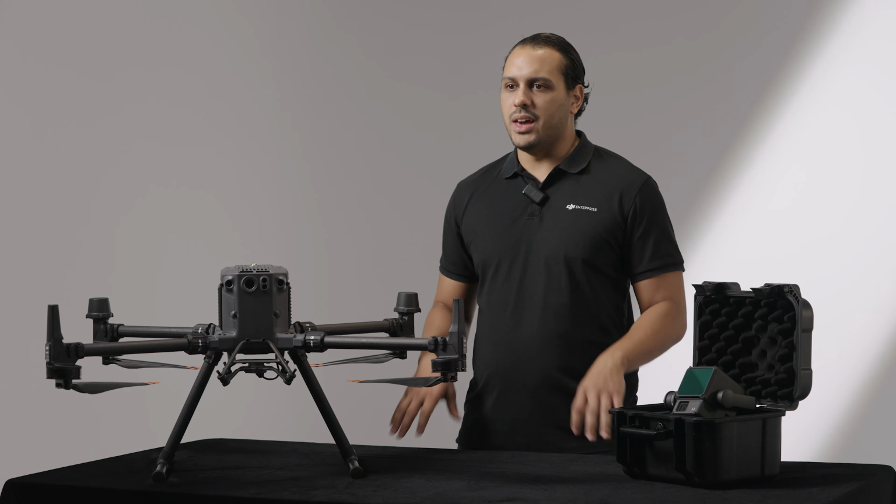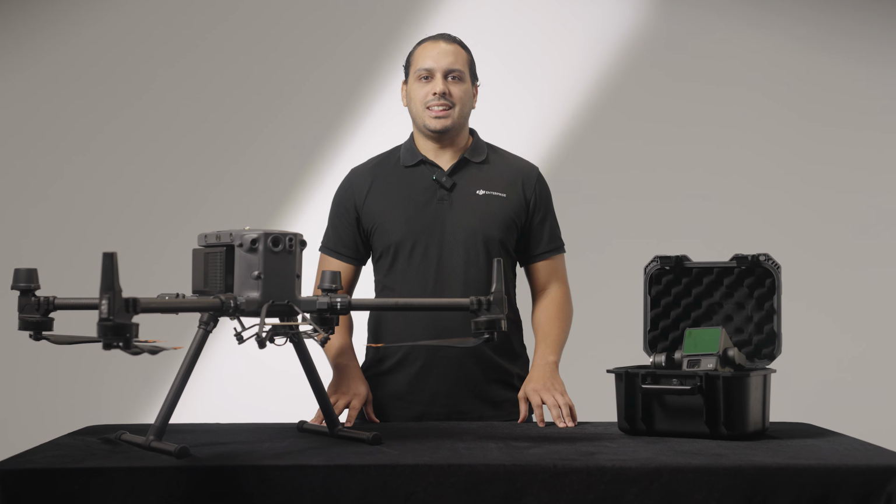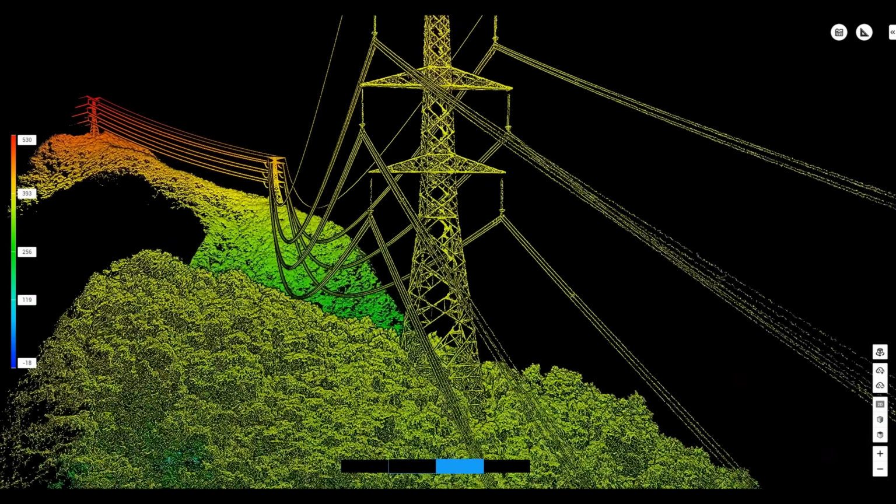On top of all of that, we have significantly improved the RGB camera with a micro 4/3 CMOS sensor that is nearly double the size of its predecessor's, along with a faster interval shot capability. As a result, the L2 provides great true color LiDAR data.